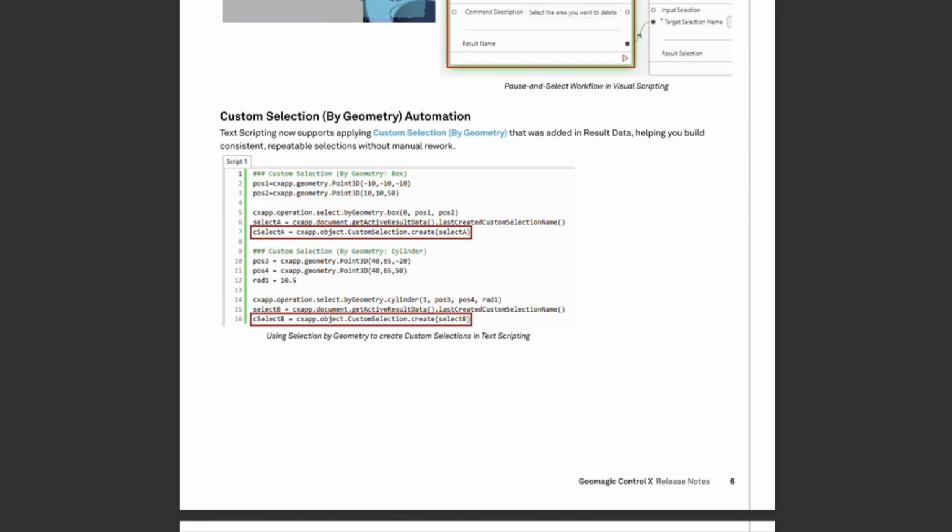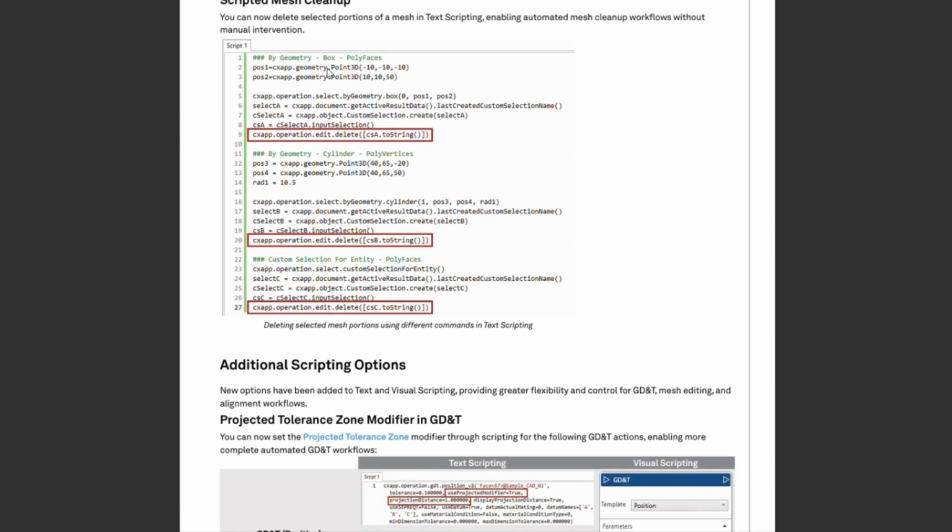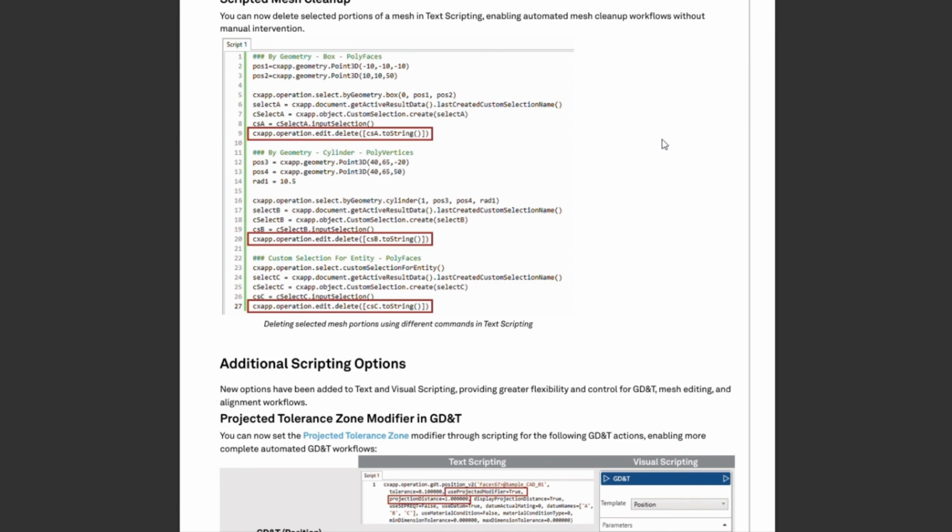You can also use custom selection by geometry. This was added to the results data and allows you to build more consistent and repeatable selections without the manual work. We also have scripted mesh cleanup, so you can delete selected portions of the mesh inside text scripting. This is going to be very useful for cleaning up the data without having to stop and do it yourself, triangle by triangle or anything like that.